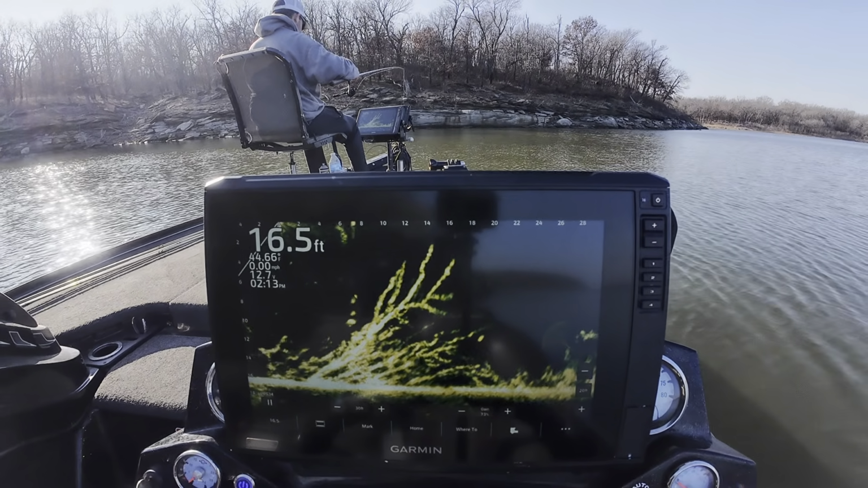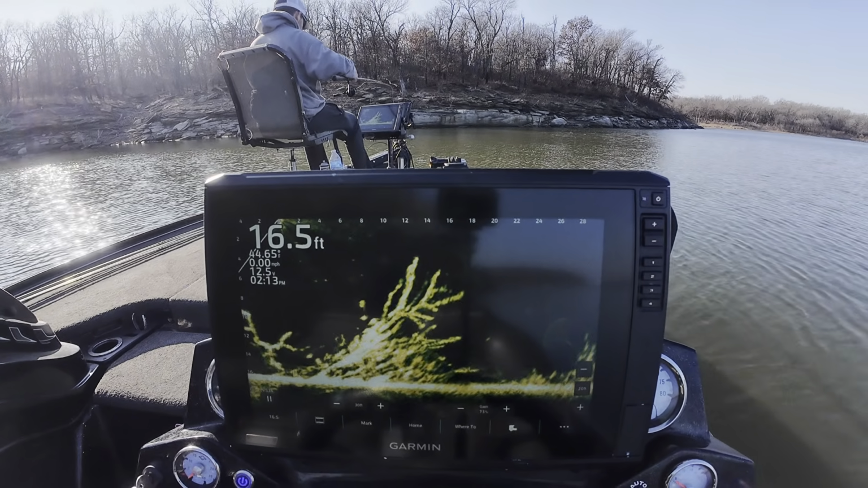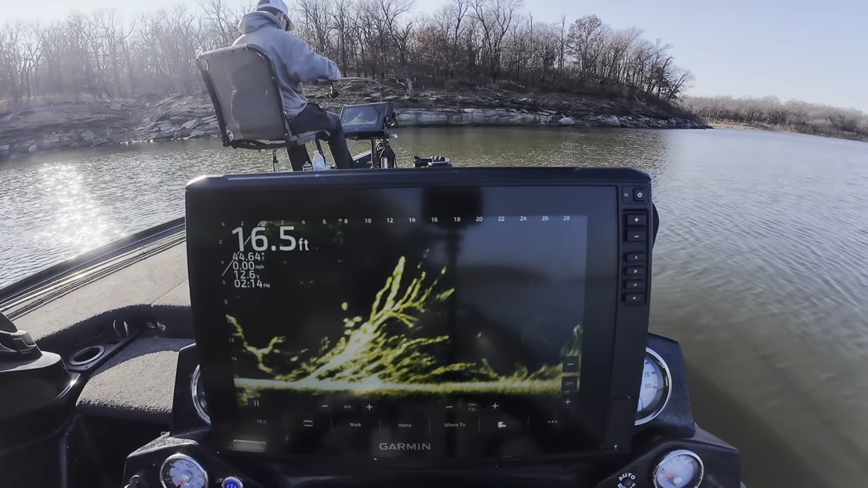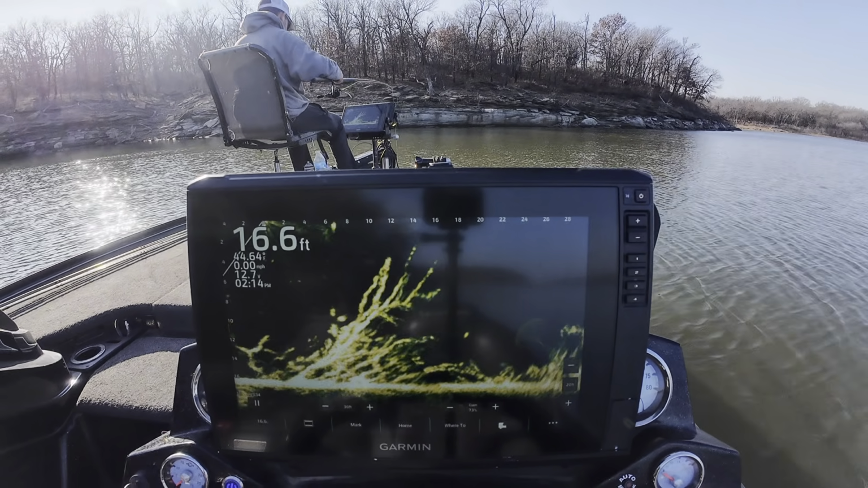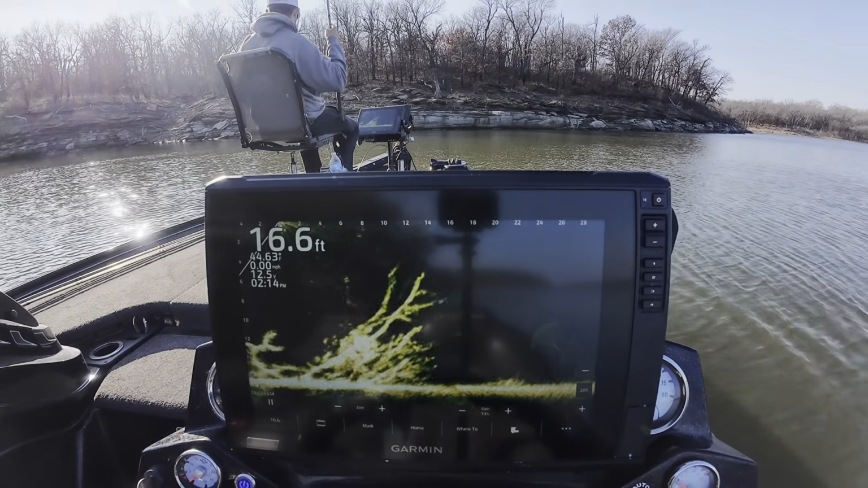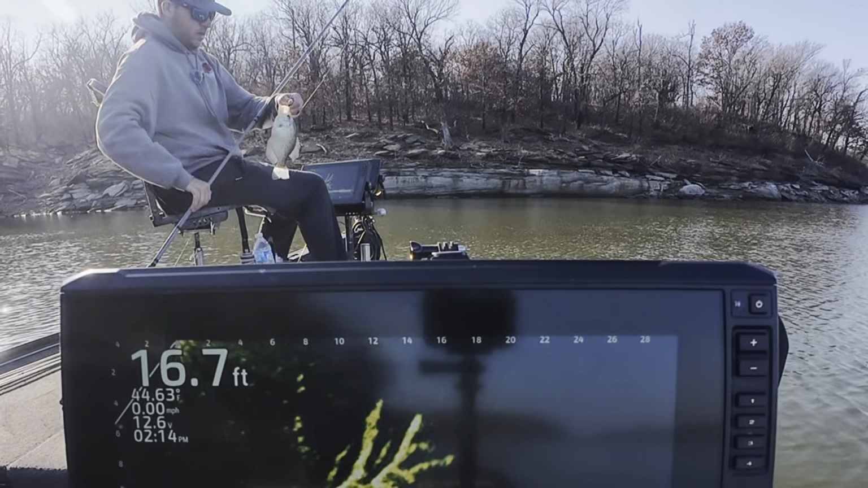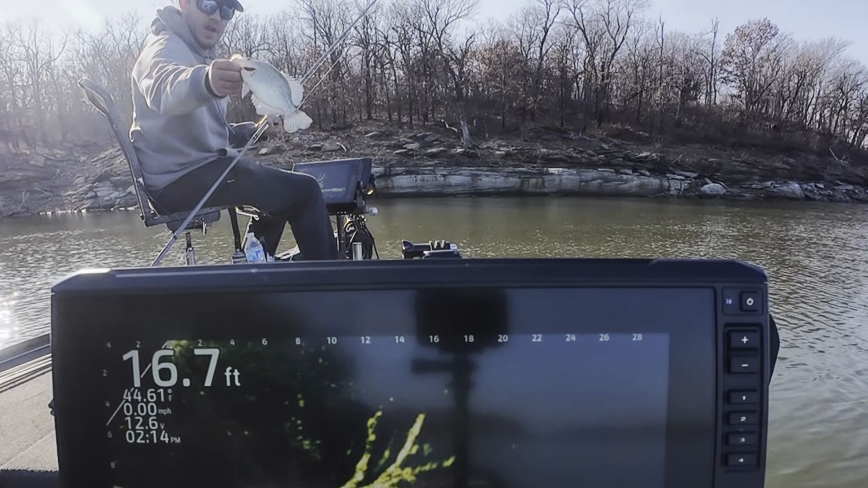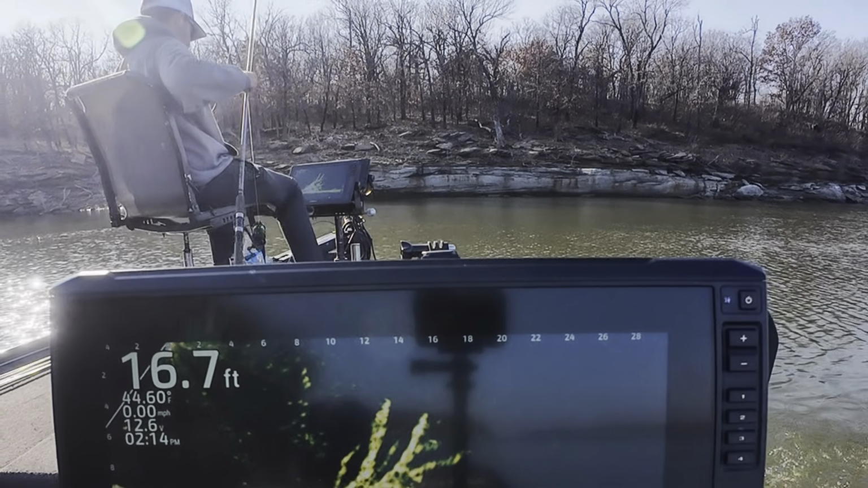Oh, come on. That's a small one, small one. Another small one. There's a better one. See, I knew there was some in there. And it's a black crappie. About a, I don't know, 11-inch fish. Little black crappie right there. Going back. Well, looky here.